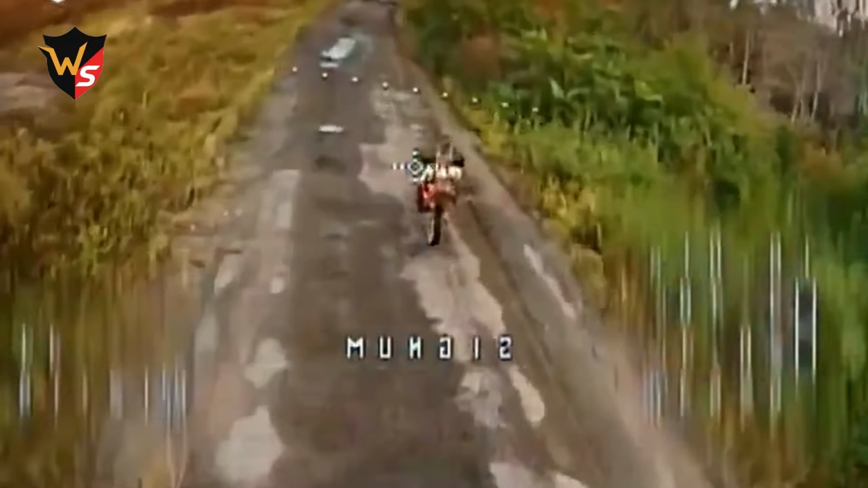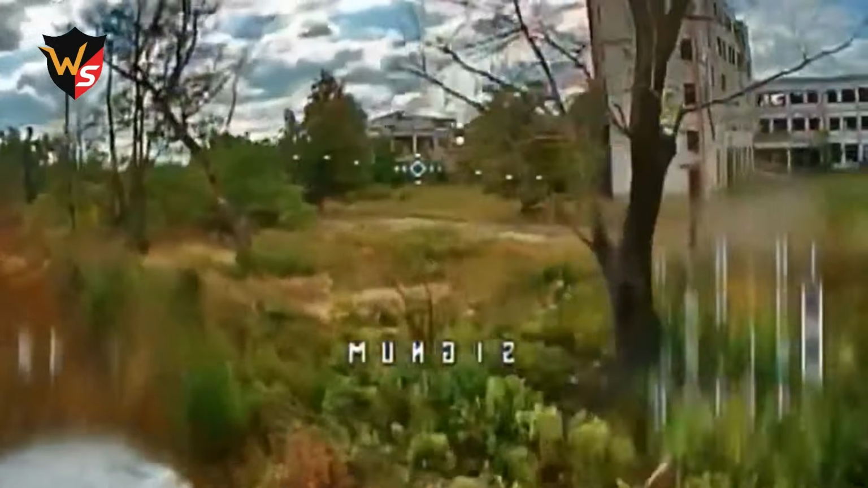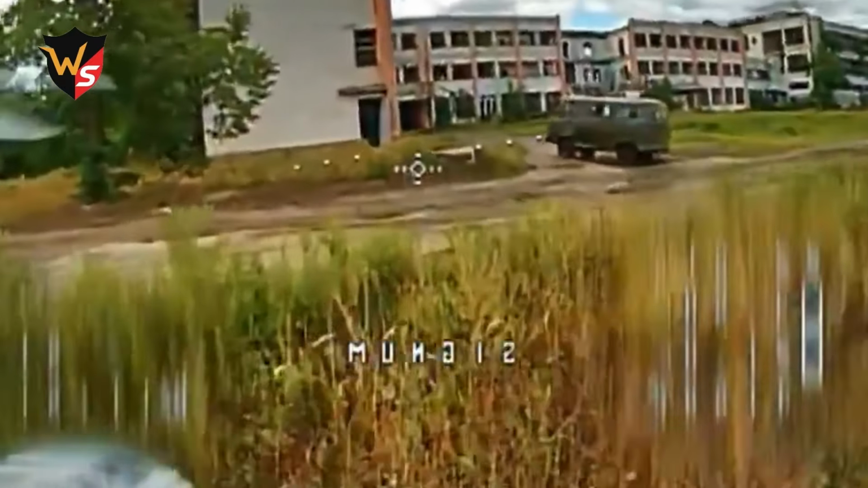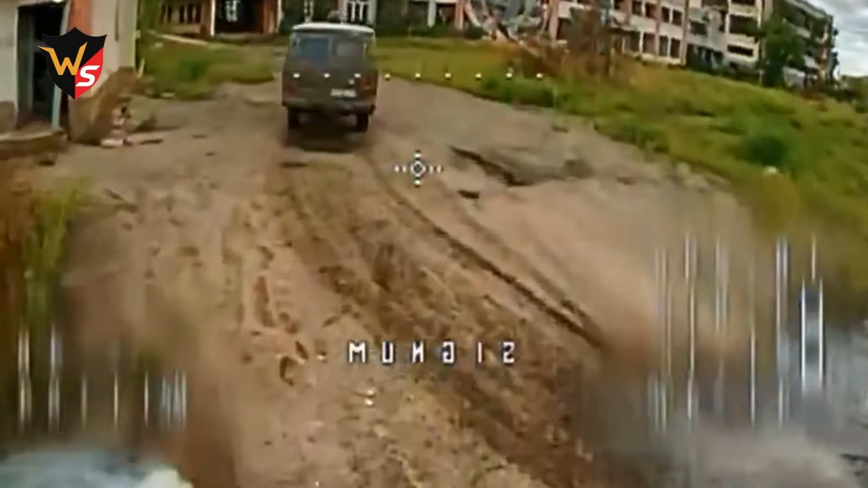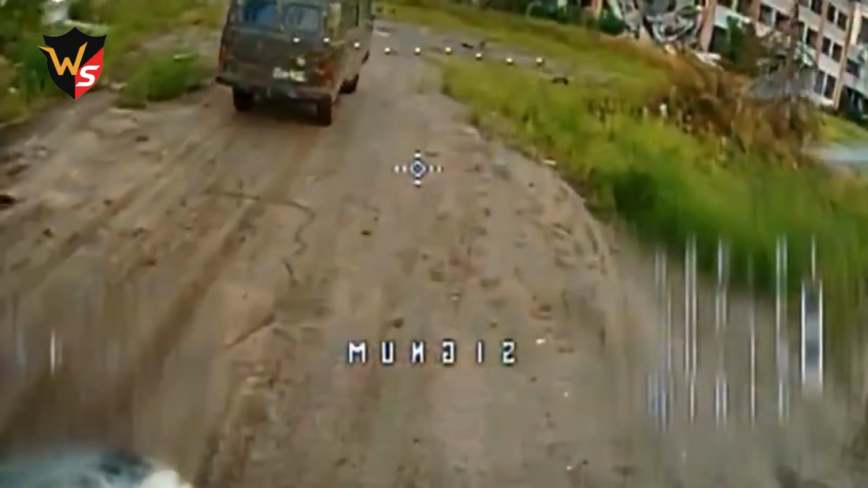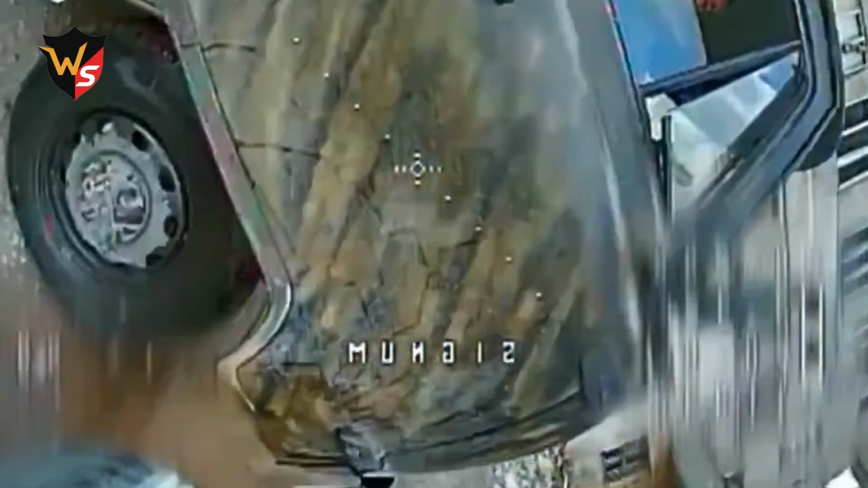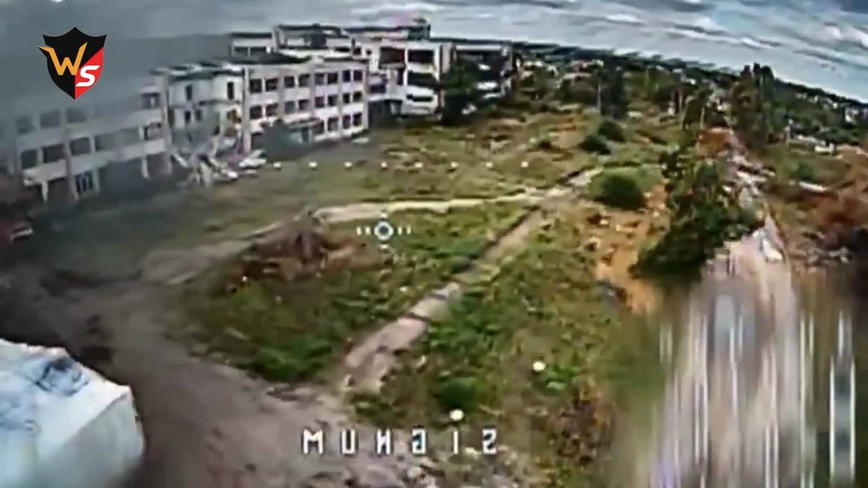These weren't random hits. The Sim battalion had been tracking movements for days, identifying weak points in Russia's resupply chain. The strikes not only destroyed equipment but exposed how vulnerable Russian logistics remain on the front lines. With every vehicle lost, Russian troops are left with fewer resources to sustain their offensive. This is drone warfare at its most strategic, crippling the backbone of enemy operations without a single Ukrainian casualty.